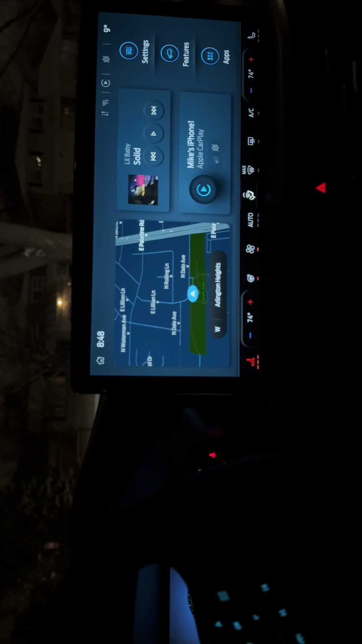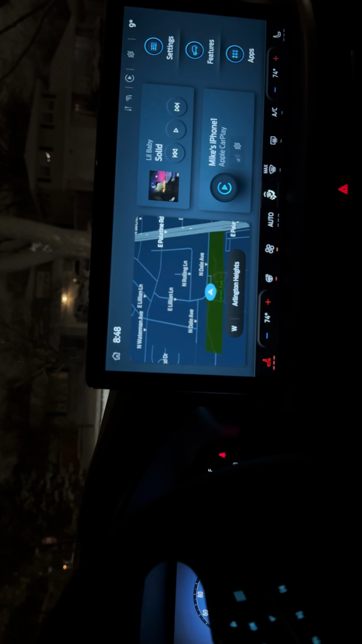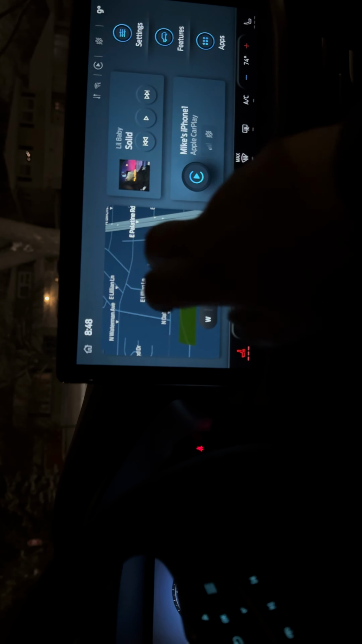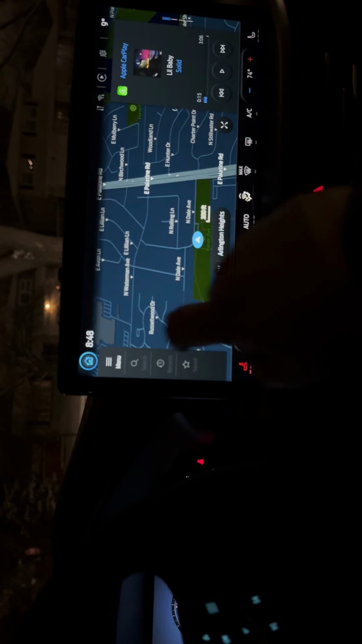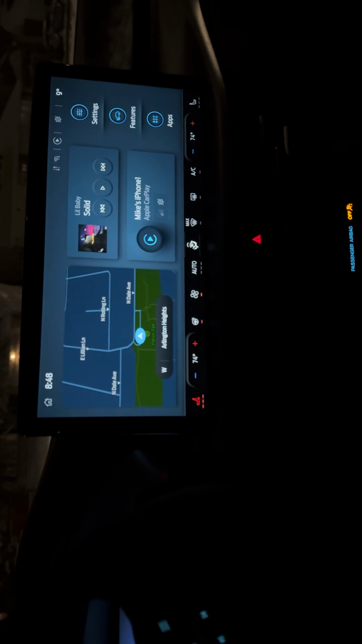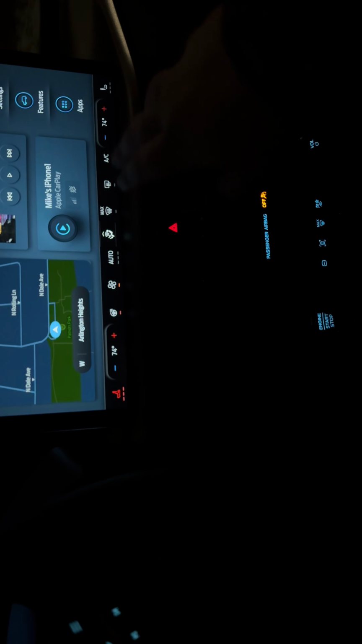To me, it's quite responsive to the touch. Even going back into CarPlay, let's see if it'll do it now. Yeah, it just won't let me do CarPlay stuff because I'm on the phone, but the screen of the actual Ford system works good. Everything's very responsive. Bam, bam. Very happy with that.